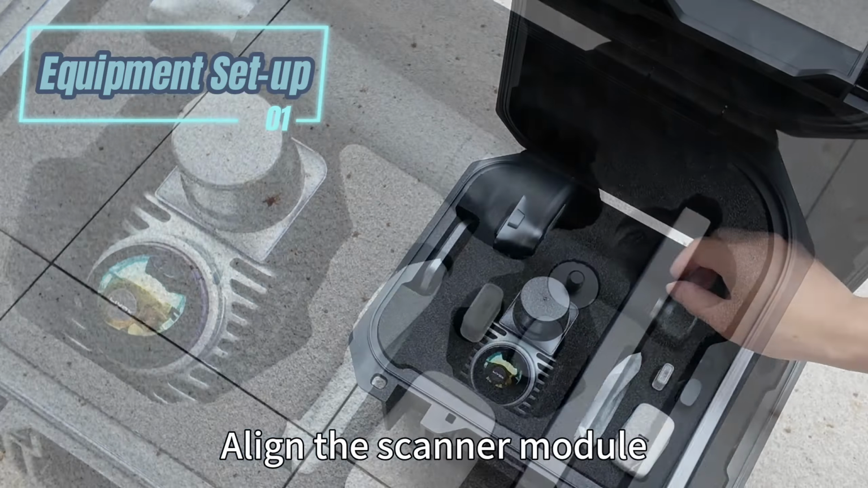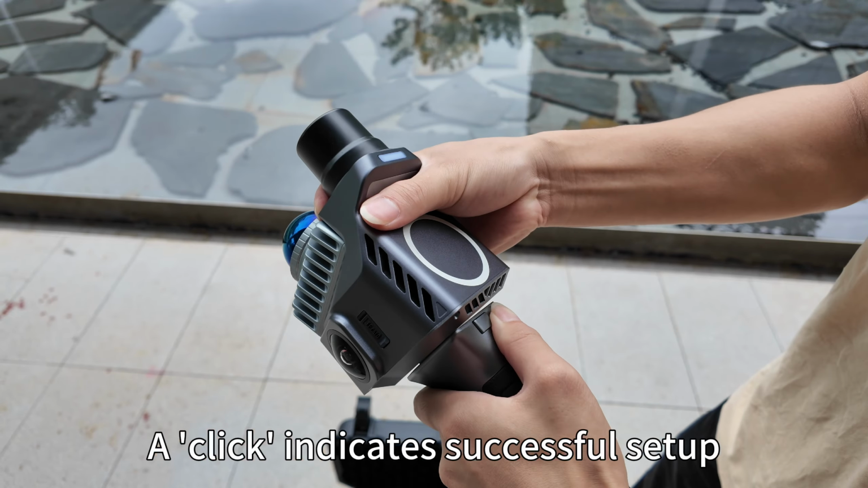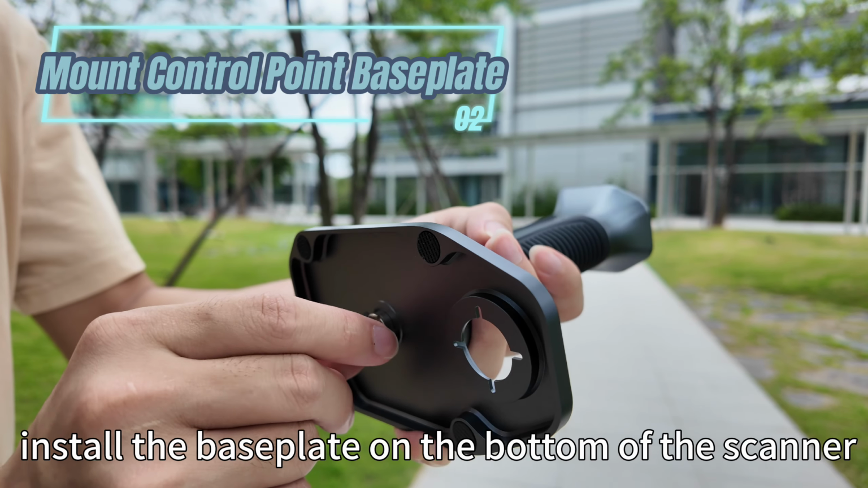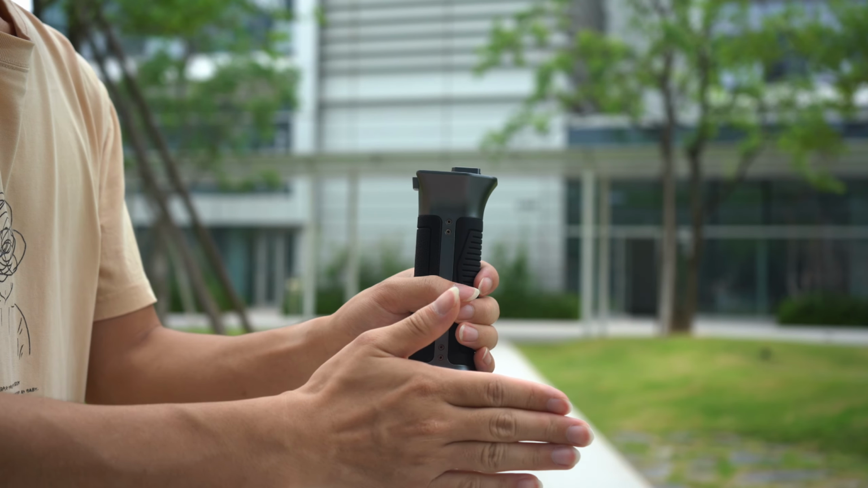Align the scanner module with the handle and insert it gently. A click indicates successful setup. If using control points, install the base plate on the bottom of the scanner and secure it with screws beforehand.